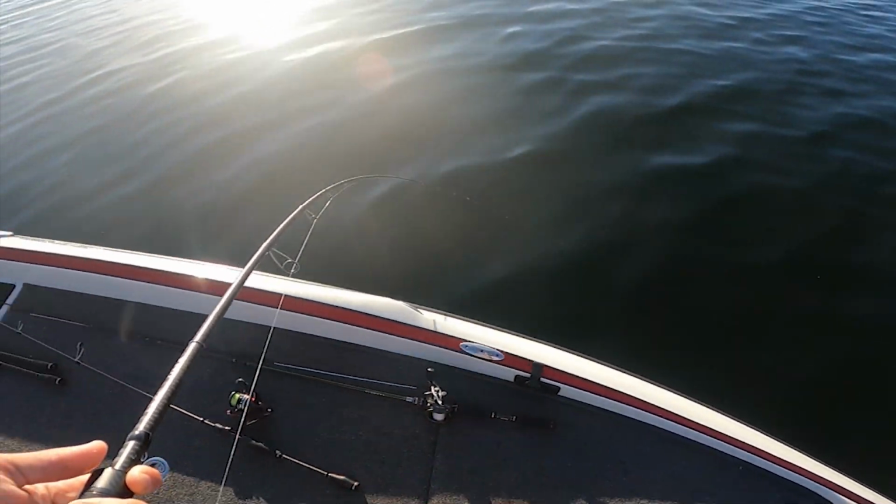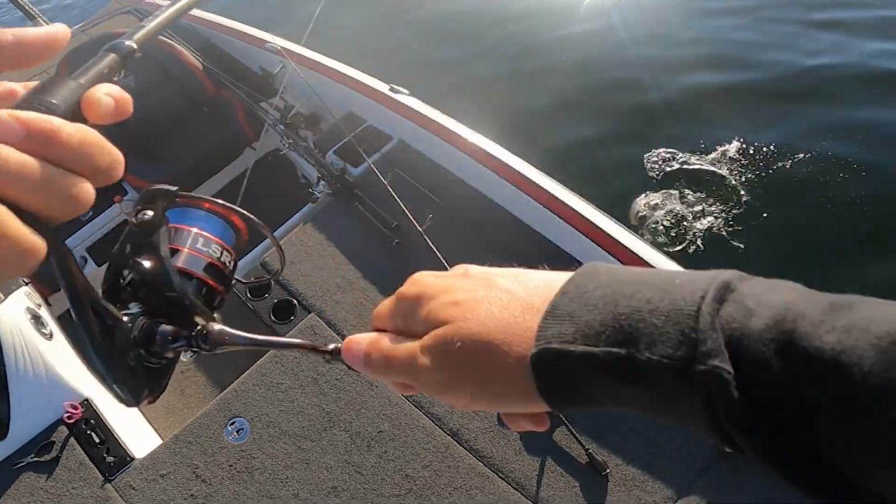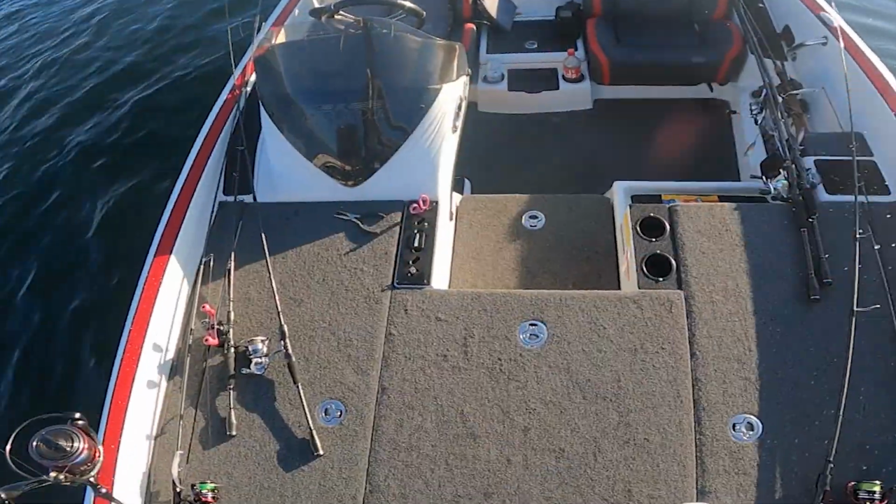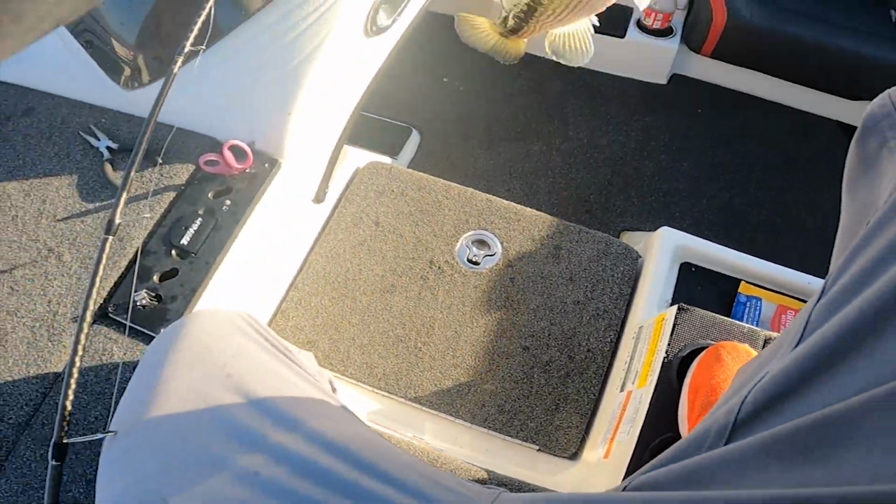That's a better spotted bass. Stay on there, buddy. Fall fishing. I love fall fishing. Yeah, good old spot. Good old Lake Ouachita spotted bass.